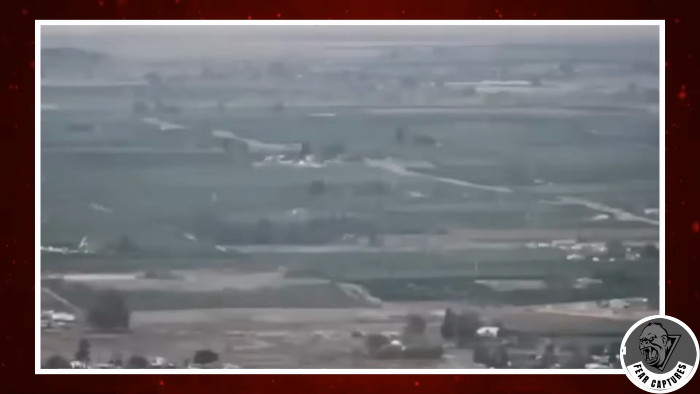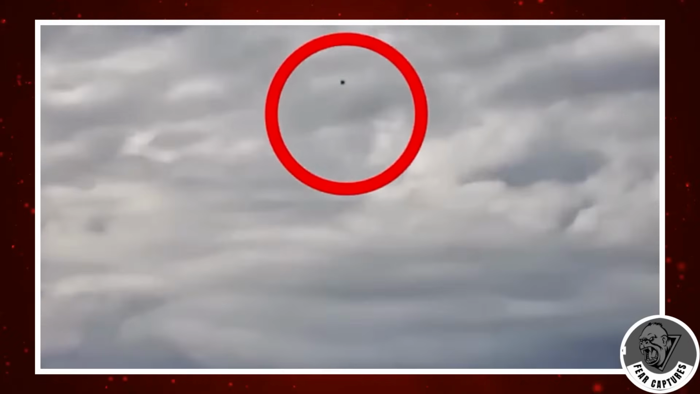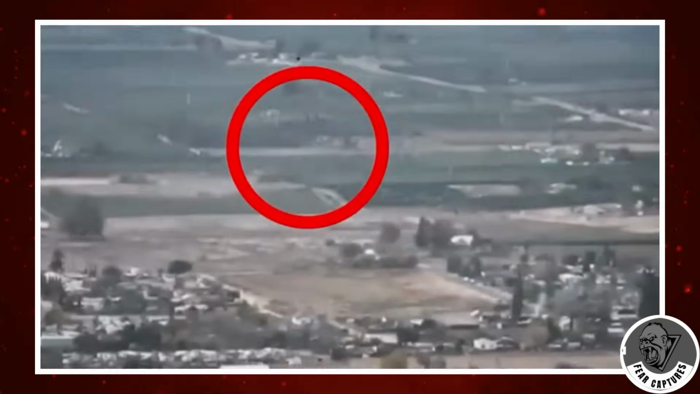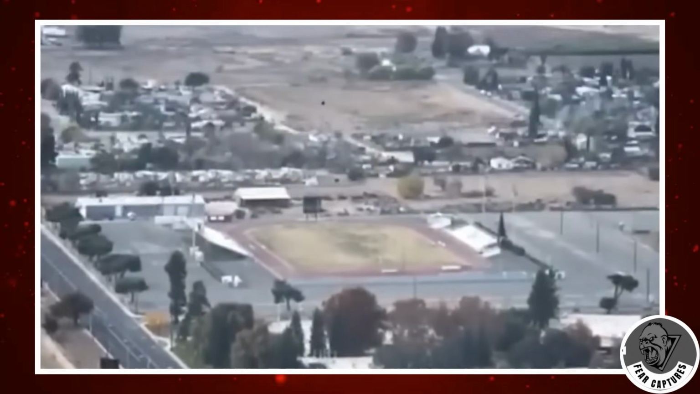With bated breath, Alanis trained his drone's camera on the enigmatic black orb, its erratic movements defying all logic and reason. Like a spectral wraith, it danced and darted through the sky, defying comprehension and leaving viewers spellbound in its wake. Speculation runs rampant among those who dare to witness this unearthly spectacle, yet answers remain elusive, shrouded in the enigmatic veil that cloaks the unknown.